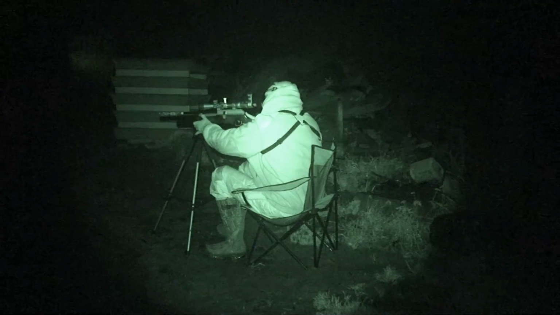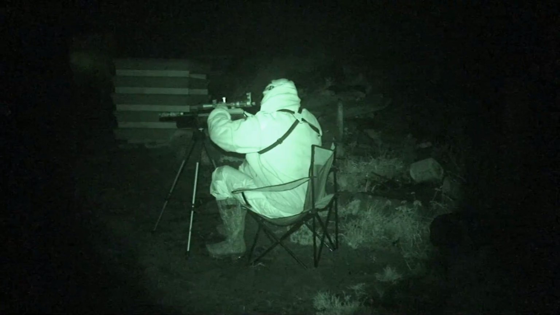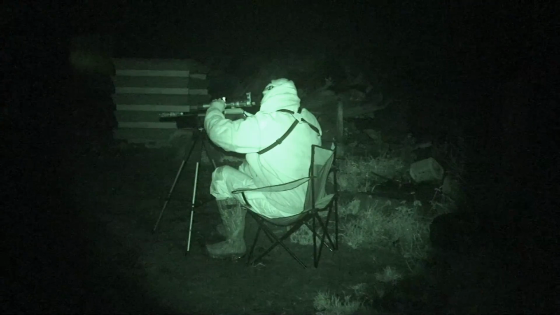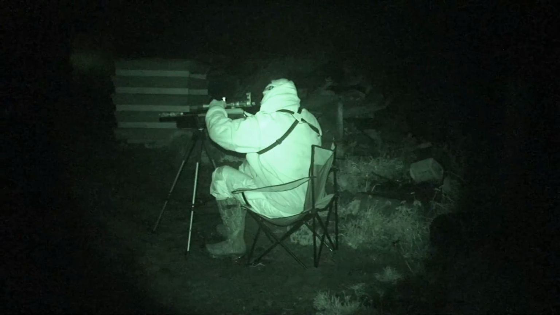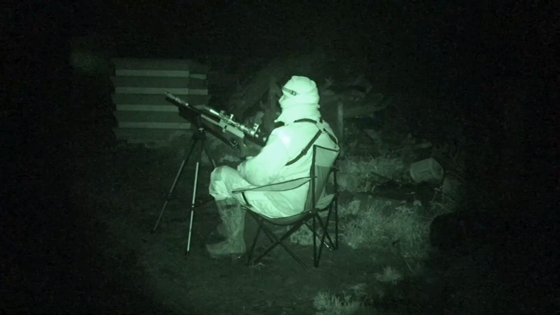So I went one night, set up the little cheap camping chair, Vanguard shooting sticks, my John Bowkett blueprinted BSA Superten running at about 15 foot-pounds of energy with the 15.89 grain JSB Exact Diabolo pellets, the powered NV007 add-on and the NV019 spotter.